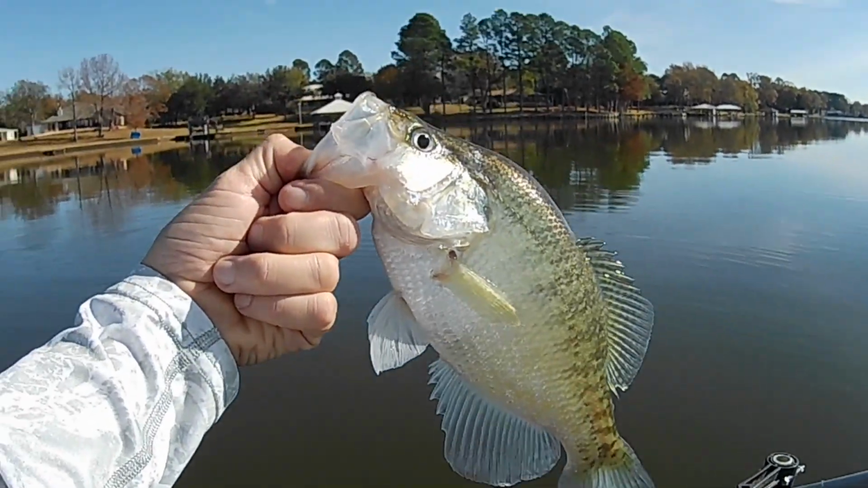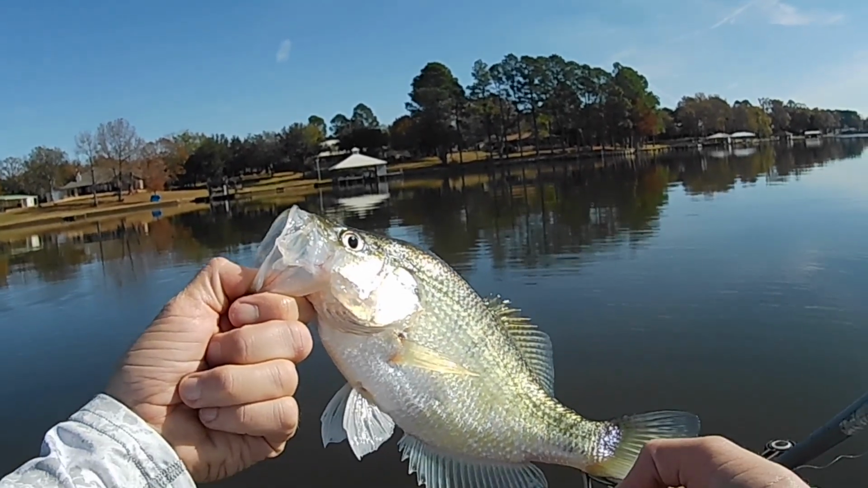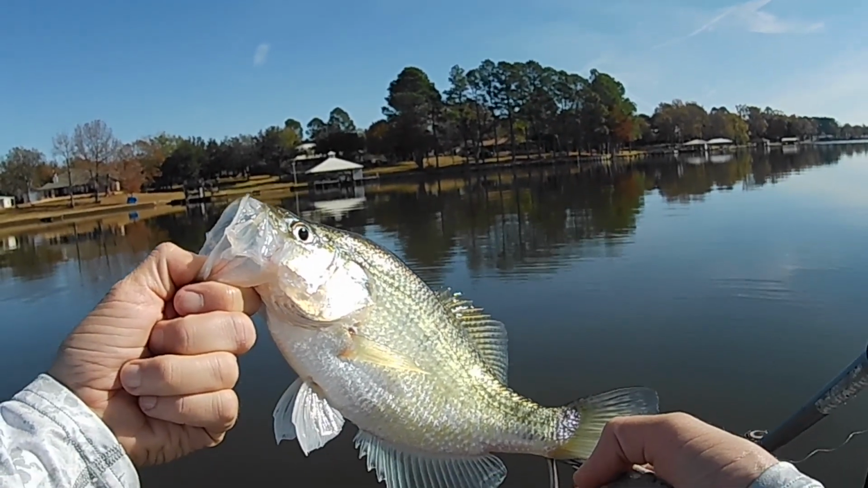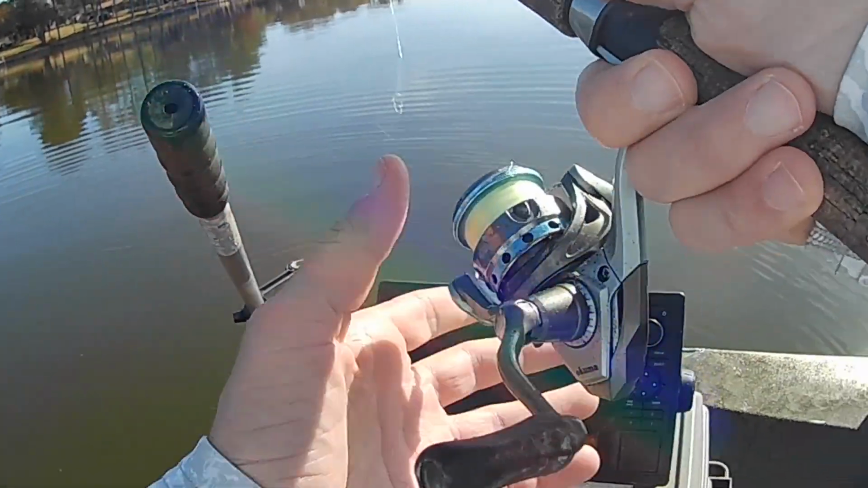Well, it's a good way to start out, man. Just a few minutes of fishing here. I had to move out from 10 to 12.5 feet to get my first bite. Fish was right out yonder.